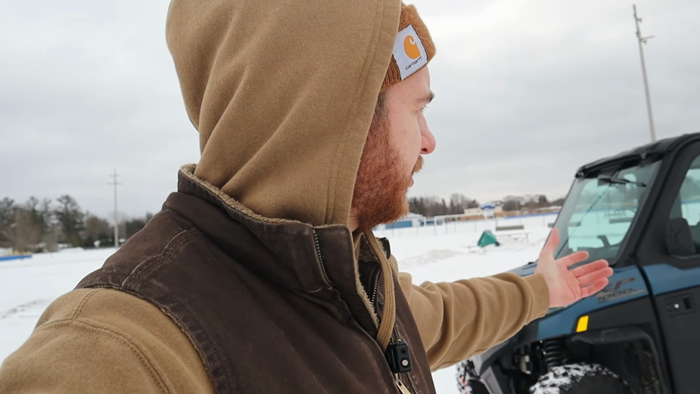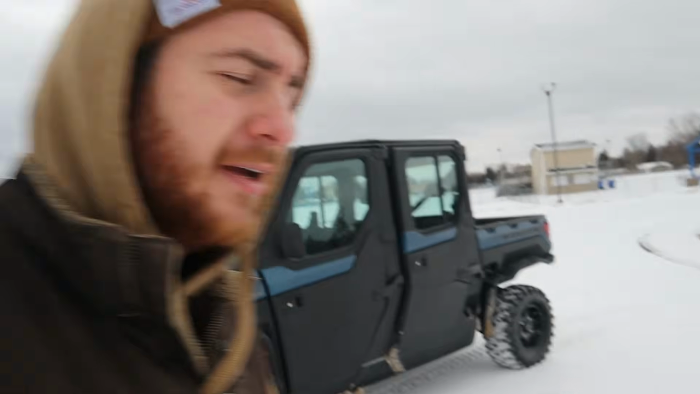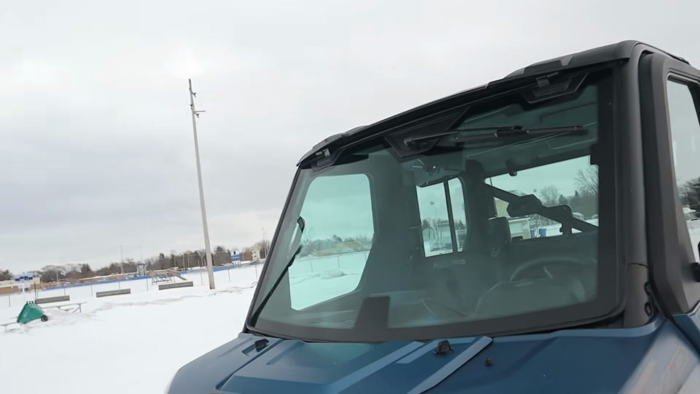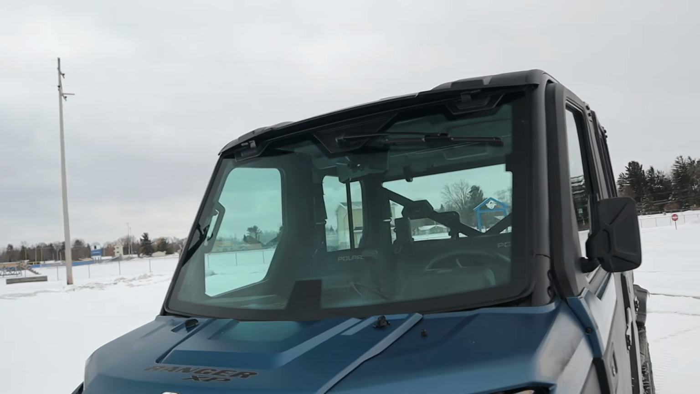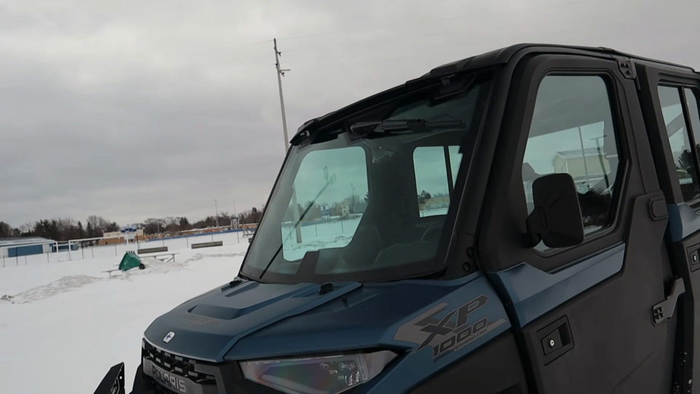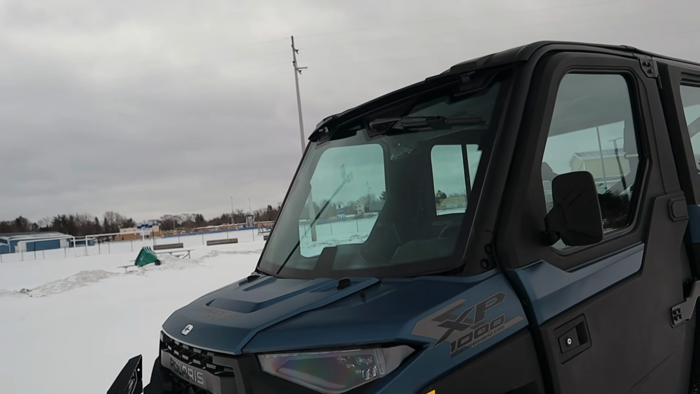But I figured I'd go over a couple things that I did notice with the Ranger Northstar while I had it. The heat kind of worked as to be expected. Windshield never got so bad where I had to get out and actually scrape it off. The heat worked great. It was nice being warm. Having the maps and the radio with the ride command, that was also a bonus. We got to listen to tunes the whole time.